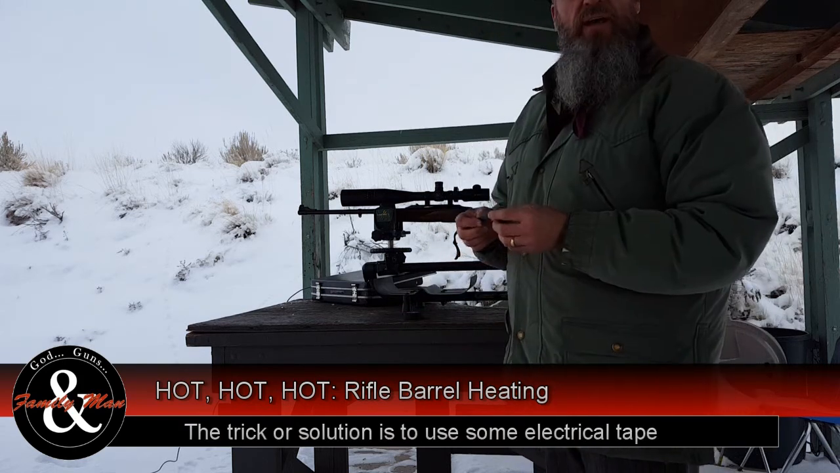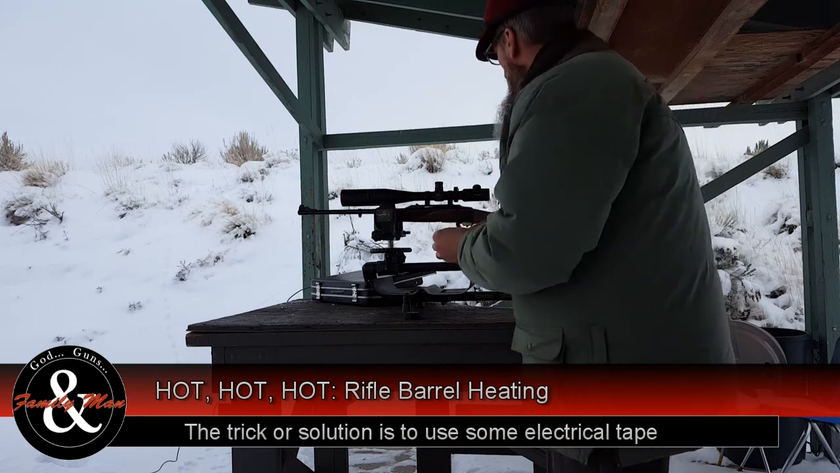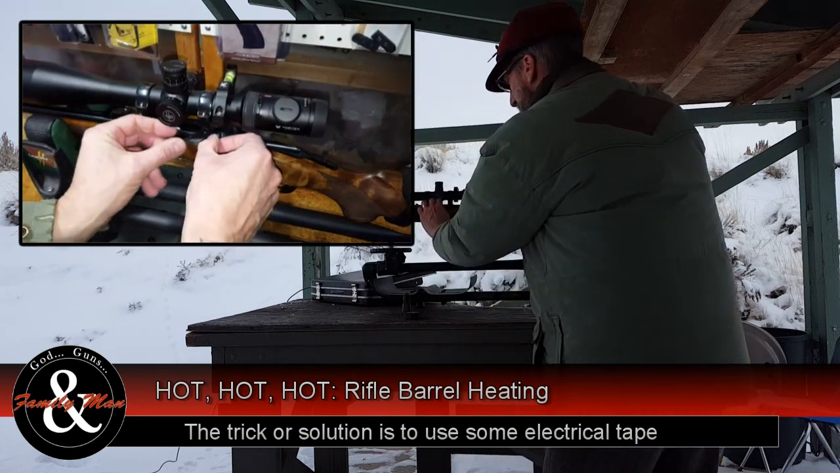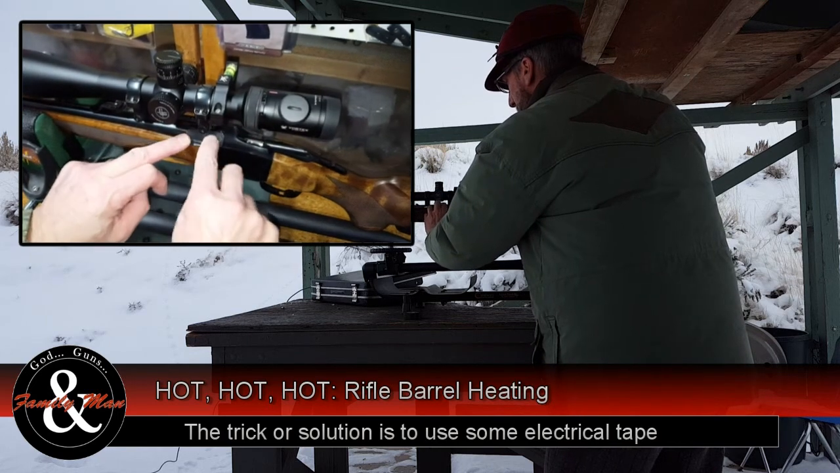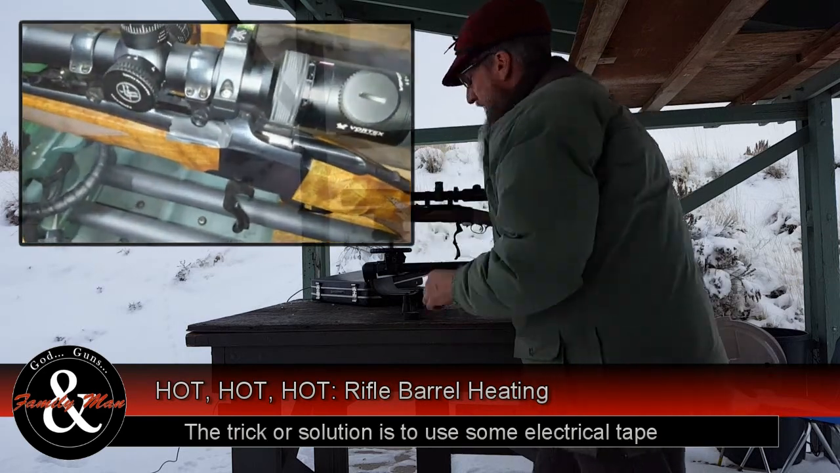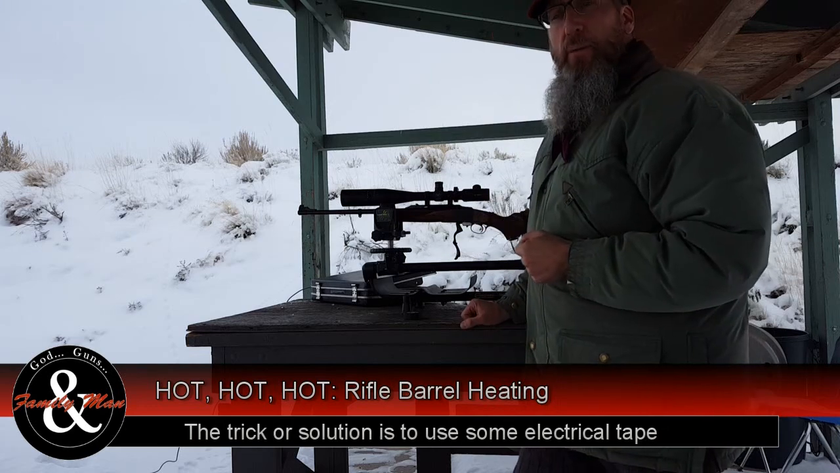Electrical tape has an emissivity of almost 1, 0.95. We're going to put a patch of electrical tape right here over the chamber. What's going to happen is that tape is going to essentially absorb and transmit the temperature of the barrel.